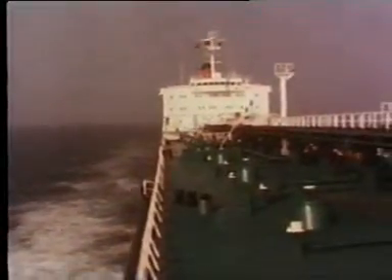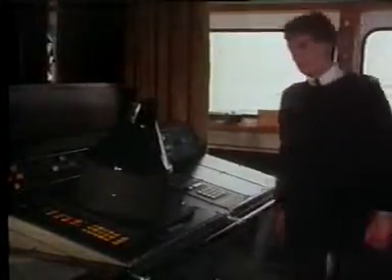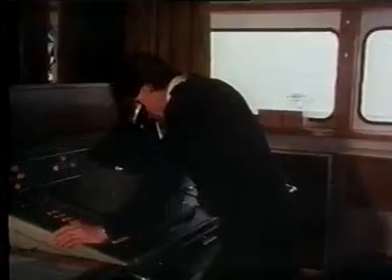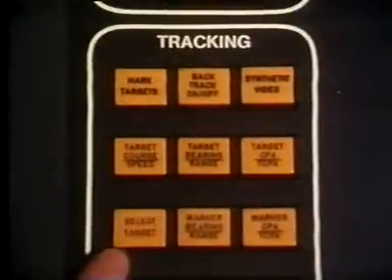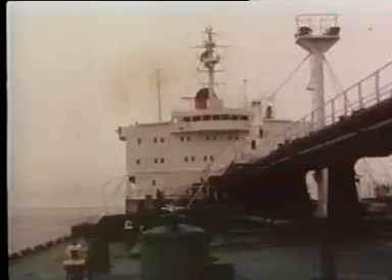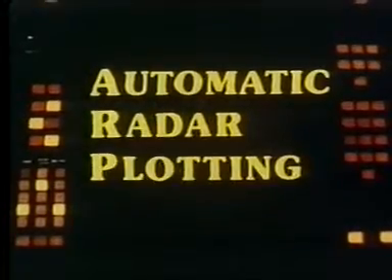In recent years, more and more technology has made its way into the lives of mariners. For deck officers, one of the most important innovations has been the ARPA. Within the next few years, this equipment will be mandatory in all ships over 10,000 tons. ARPA stands for Automatic Radar Plotting Aid.